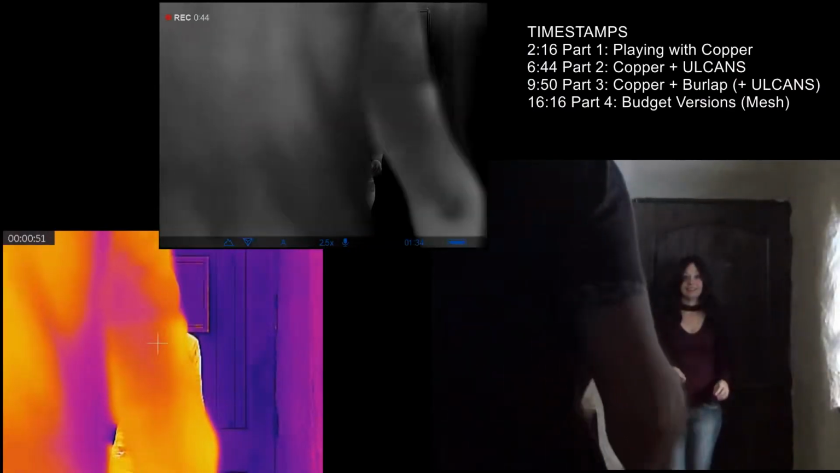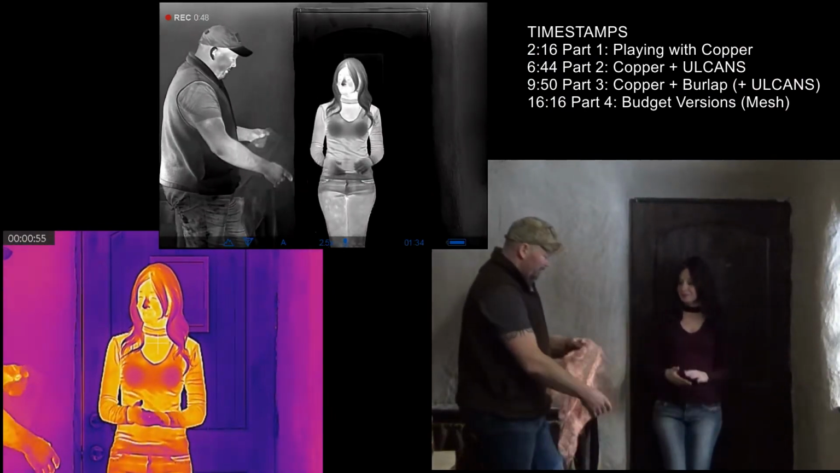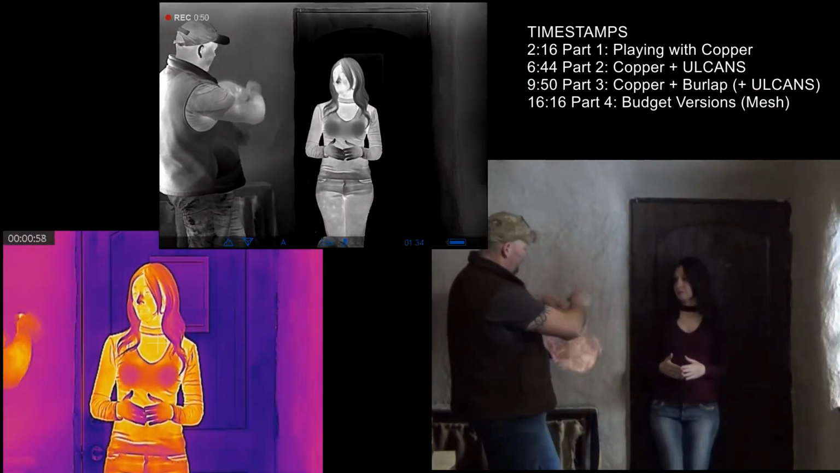So for this first section, we're starting off with copper mesh. We'll do a single layer, and then a double layer, then a triple layer over bare skin. And then after that, we're going to do triple layered copper, half over bare skin and half over a sleeve. So you can see the difference there. So we're going to do a single layer first.